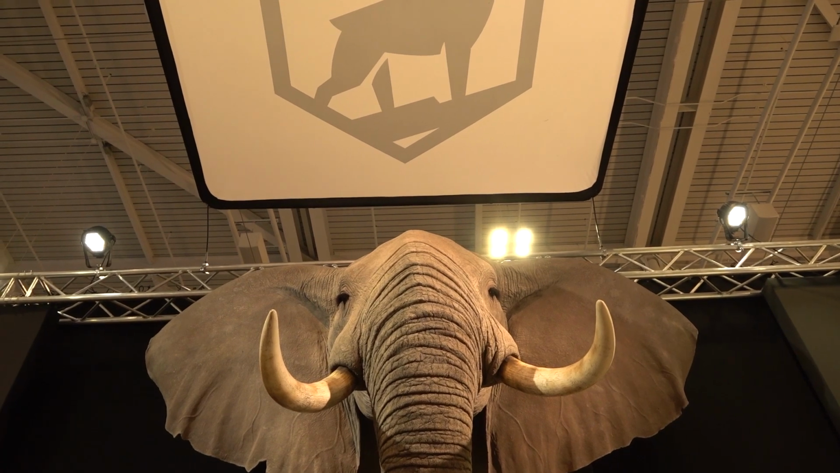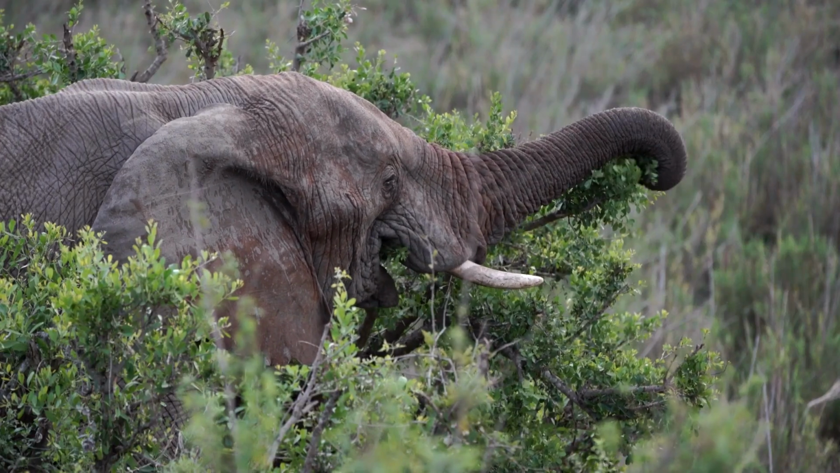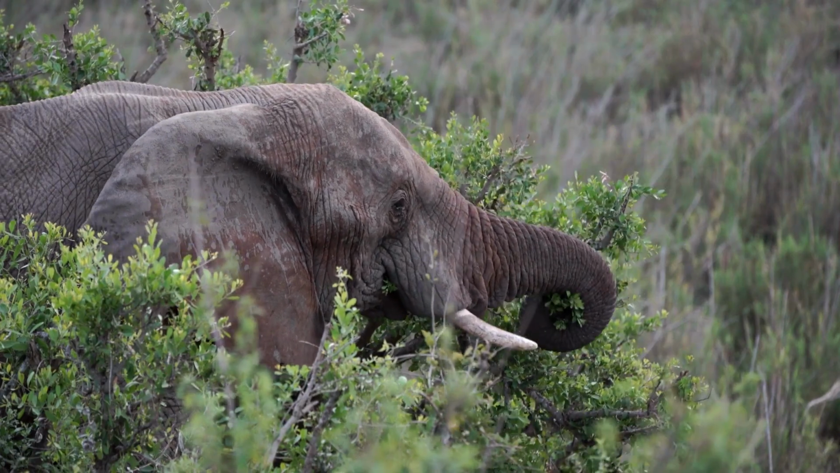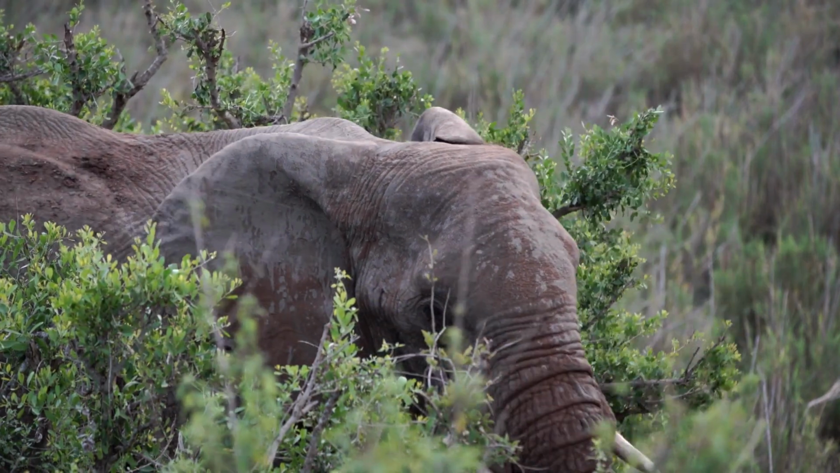Even then, it may not survive, as a recent short-lived US ban shows. President Obama banned the import of ivory in 2015. In 2017, President Donald Trump tweeted that big game trophy hunting was a horror show. But he realised his mistake and quietly lifted the ban on importing elephant trophies in 2018.